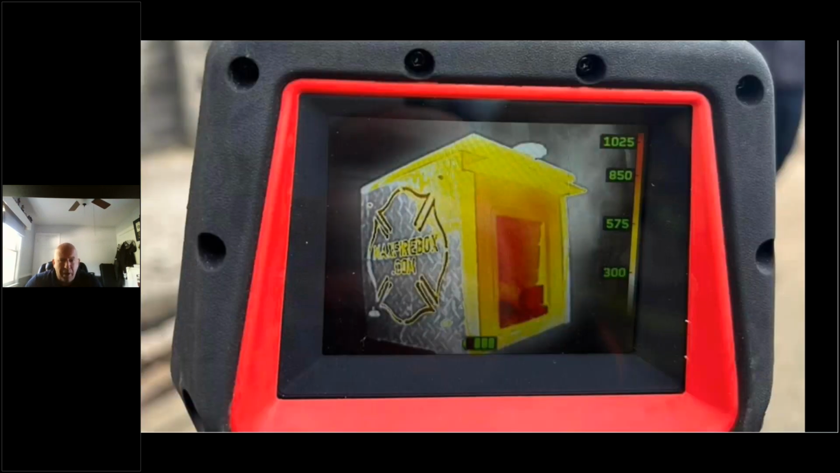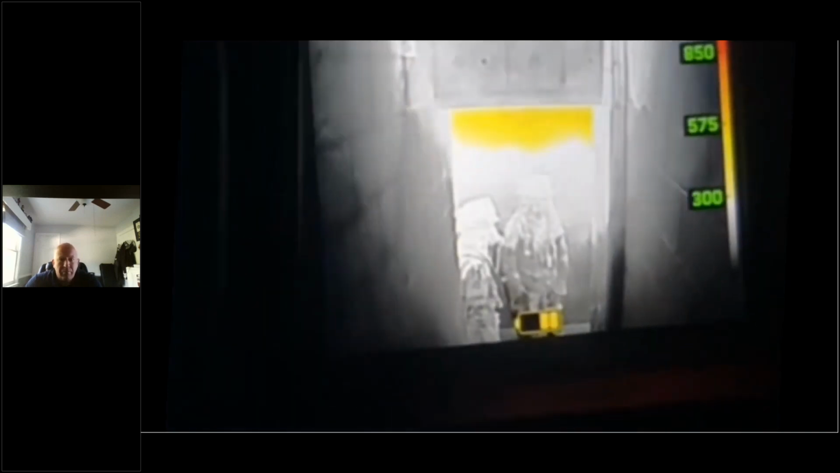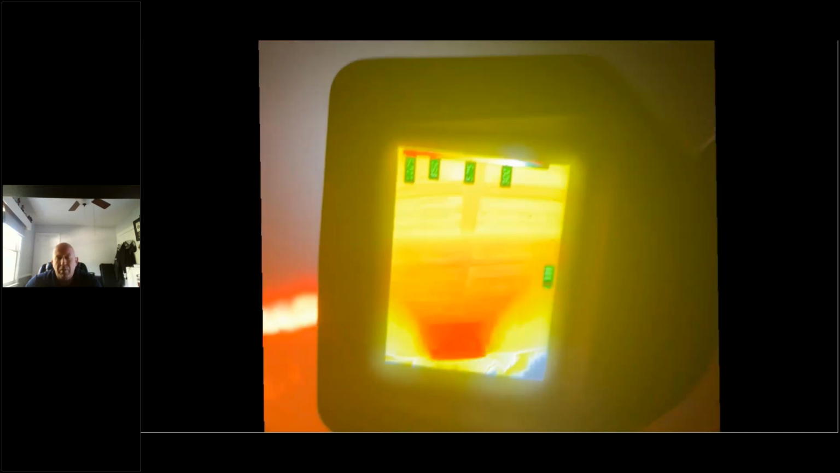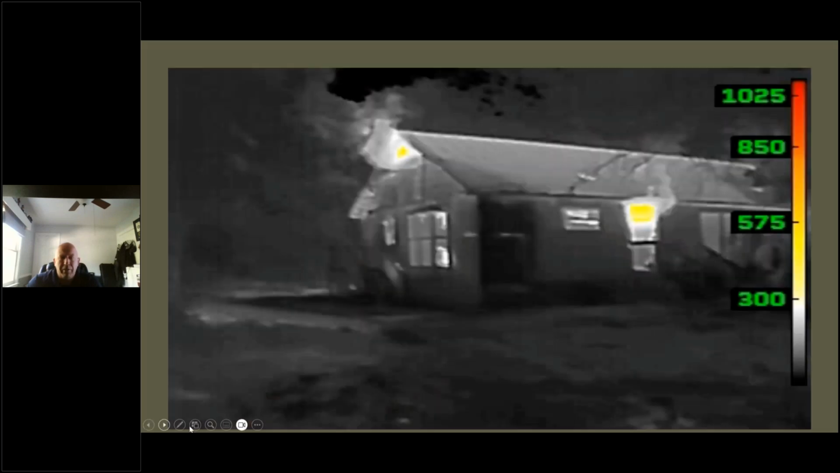There's the max firebox. Top of the chimney, top of the stairs. Convection currents, colorization. Thermal layering in a room. Still see the floor and make out details. Look at the chair. Check out low and high here. Straw to fire without any delay. Went from the bottom to the top. The camera didn't freeze, didn't lag, and didn't cause you to miss anything.